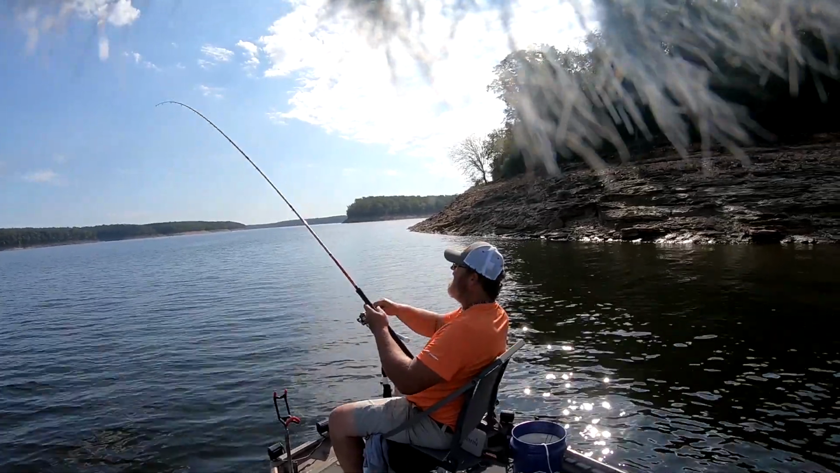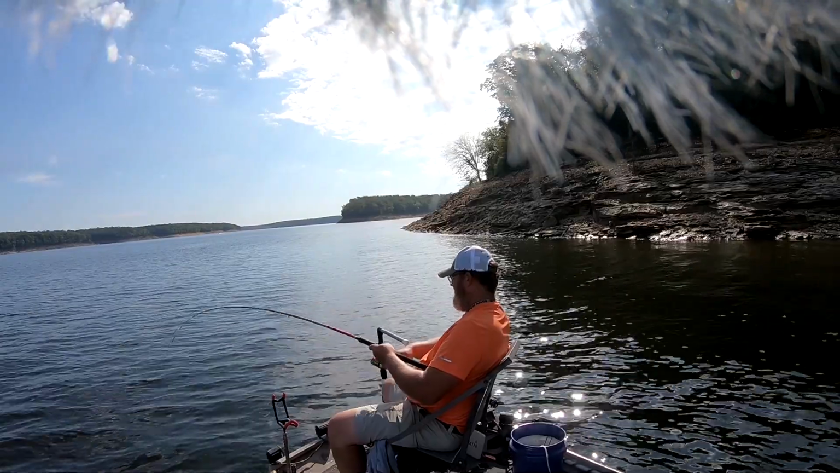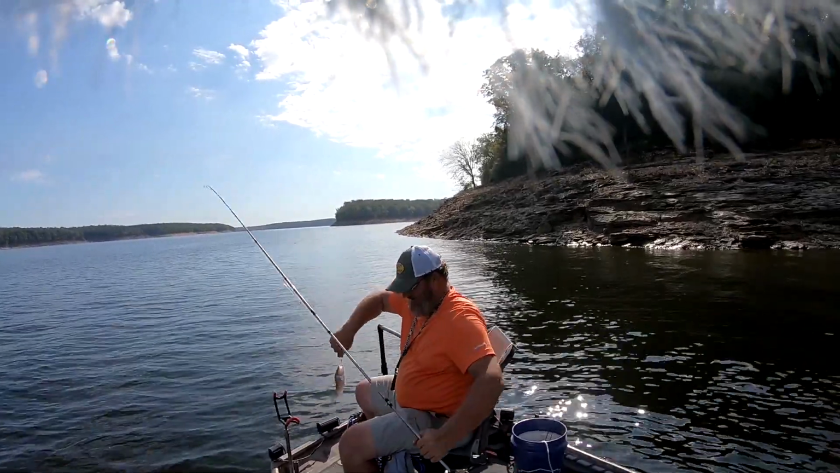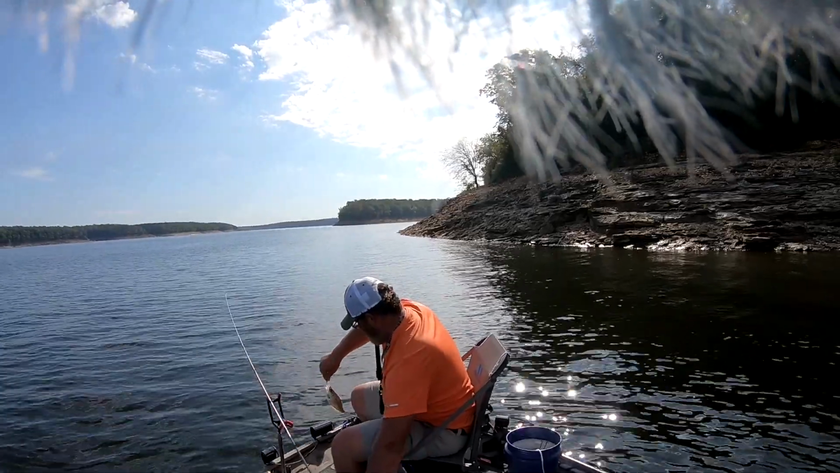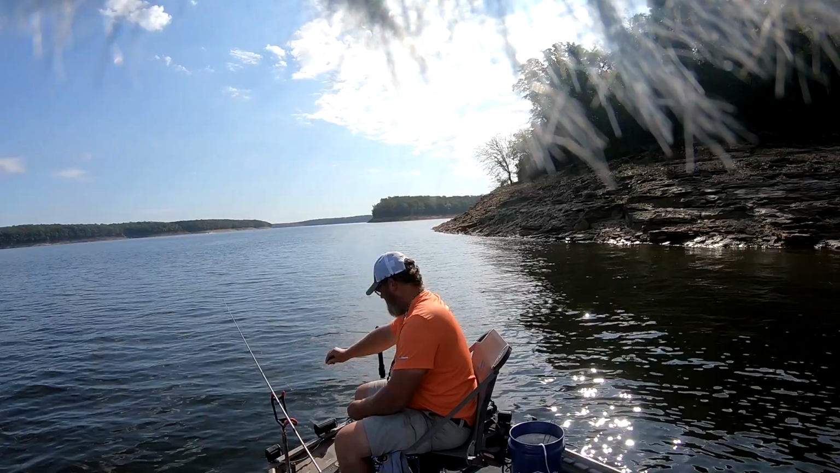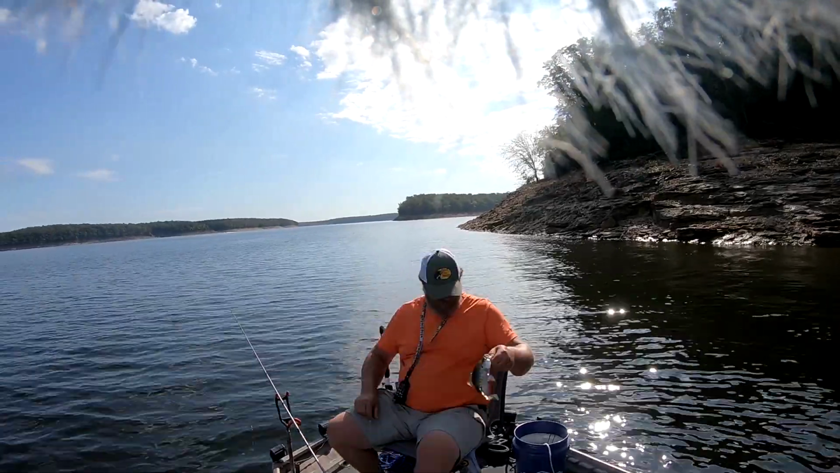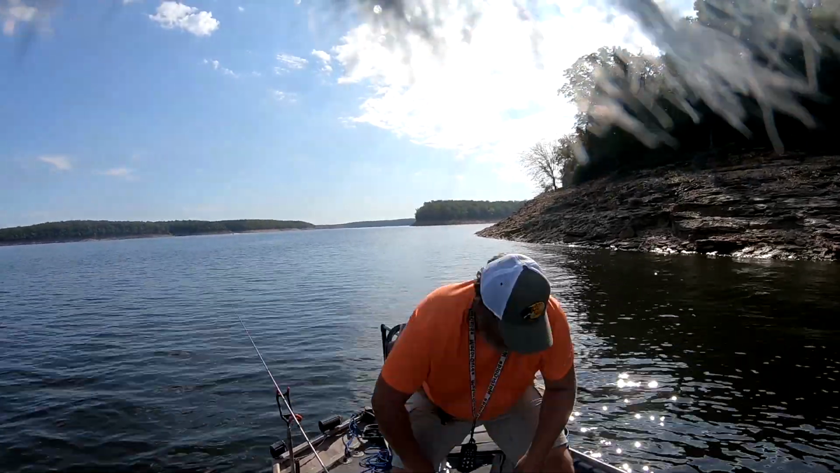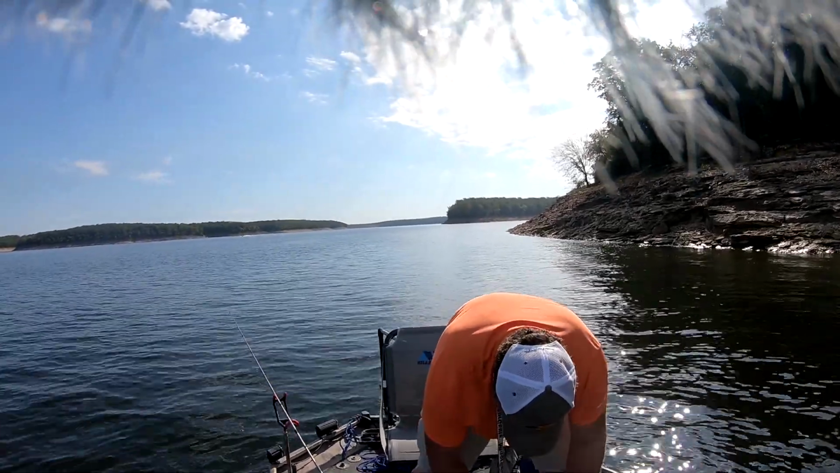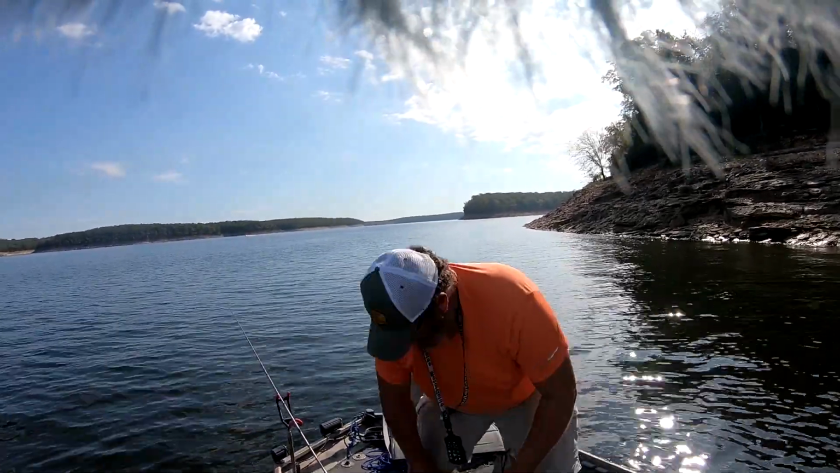There he is. Nice fish. Check, see how big he is. Right at 9.